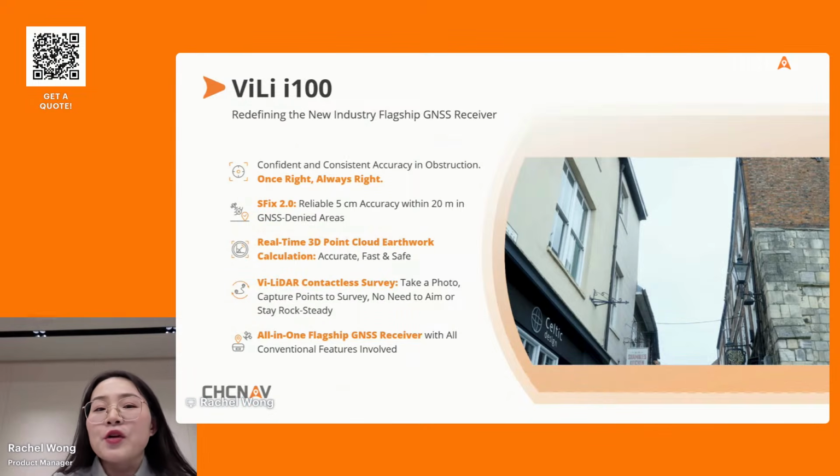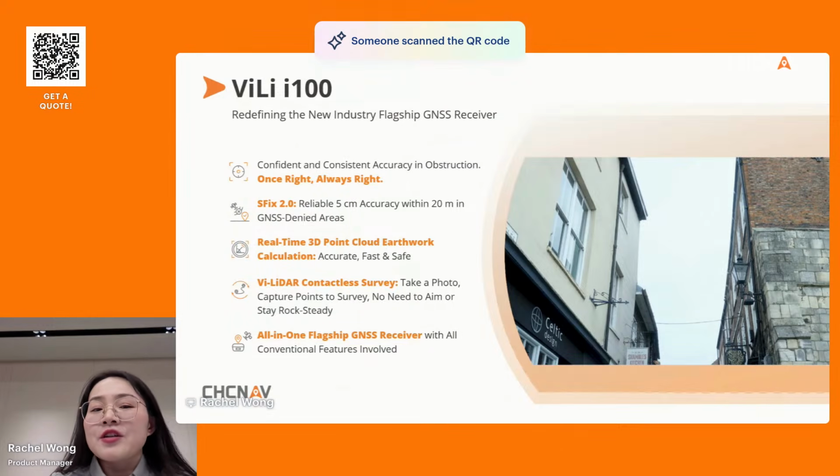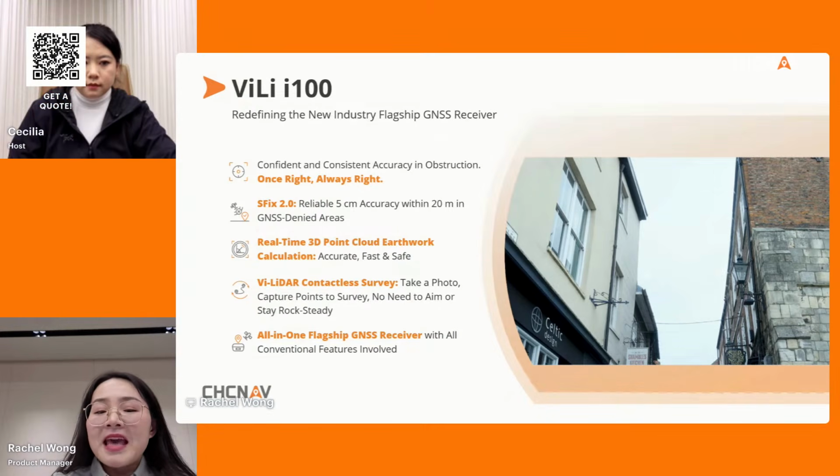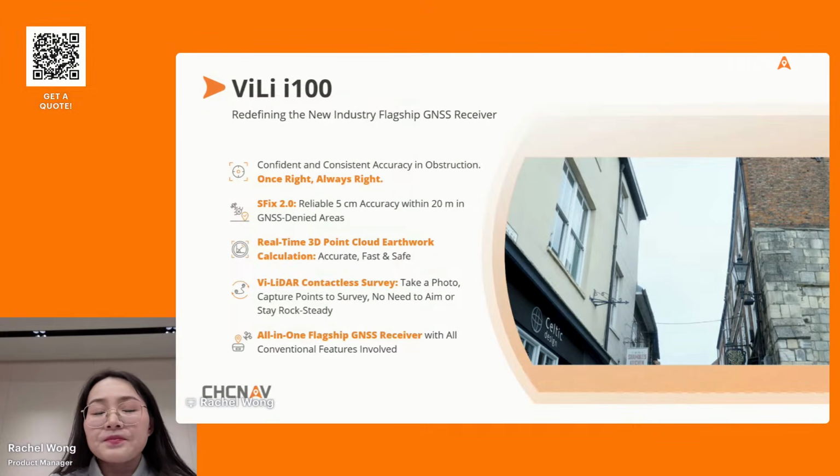And for construction projects, especially earthwork volume projects, ViLi i100 provides real-time 3D point cloud calculation, accurate, fast, and safe. And in hard-to-reach and dangerous areas, ViLi i100 offers ViLi-LiDAR contactless survey, capturing points without aiming perfectly or holding steady. Surveying becomes smart and safe.